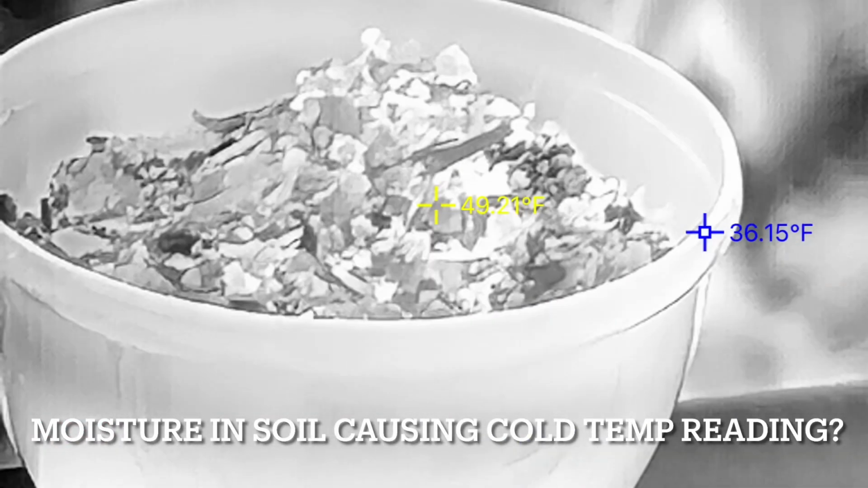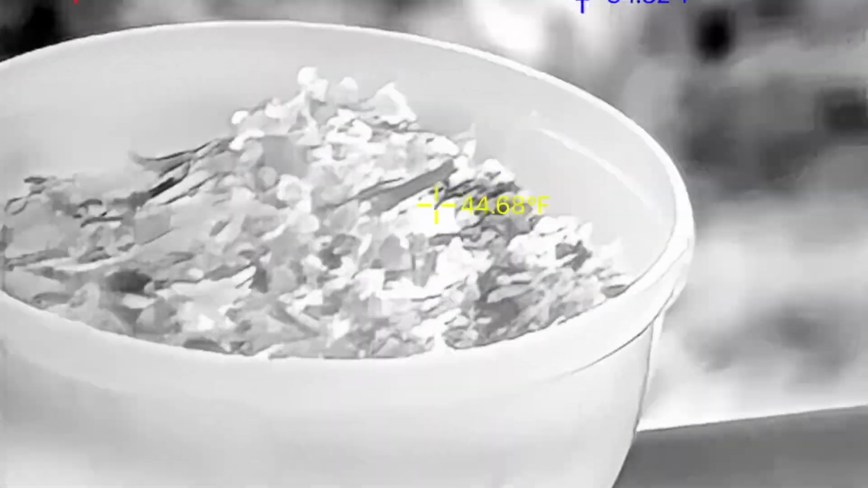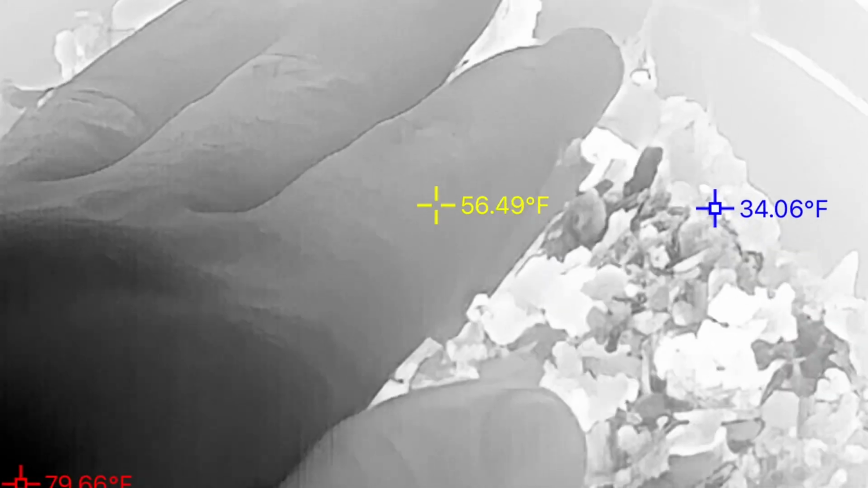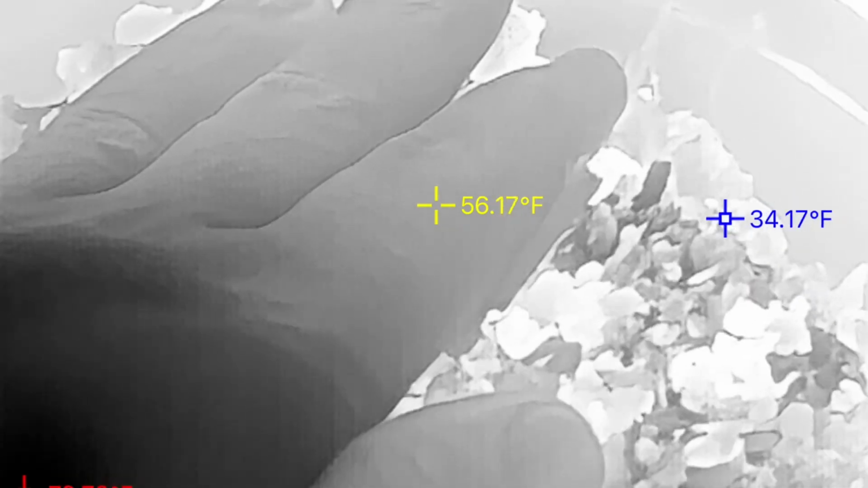Mixing that up actually turned it a little bit cooler compared to that right there. I'm sure though, if I put my hand, I can probably warm the soil up. As you can see, I'm turning it black with the heat from my hand.